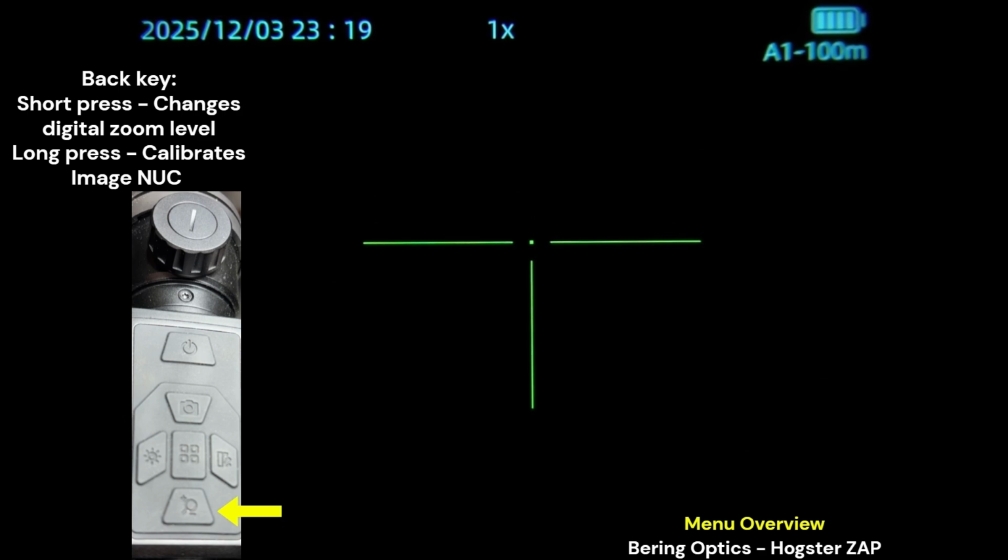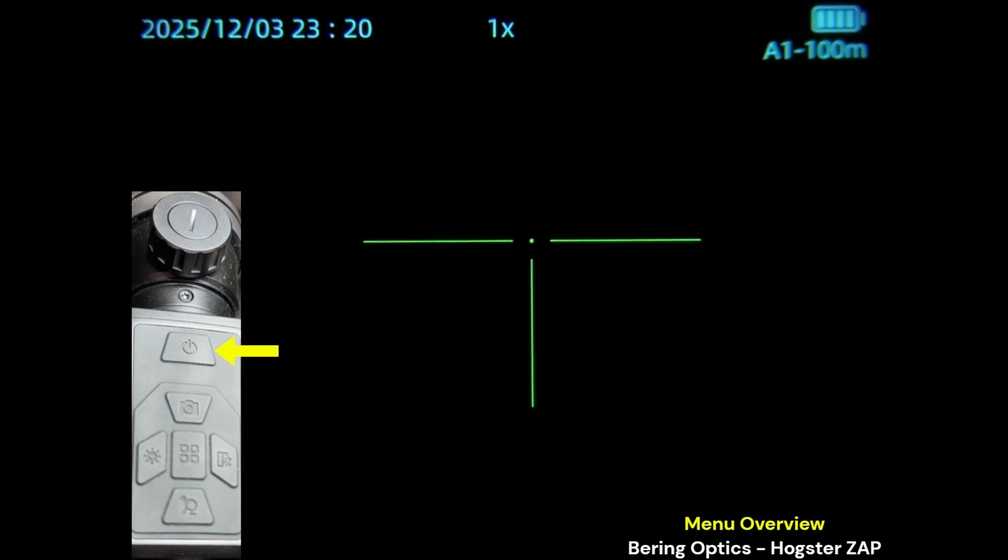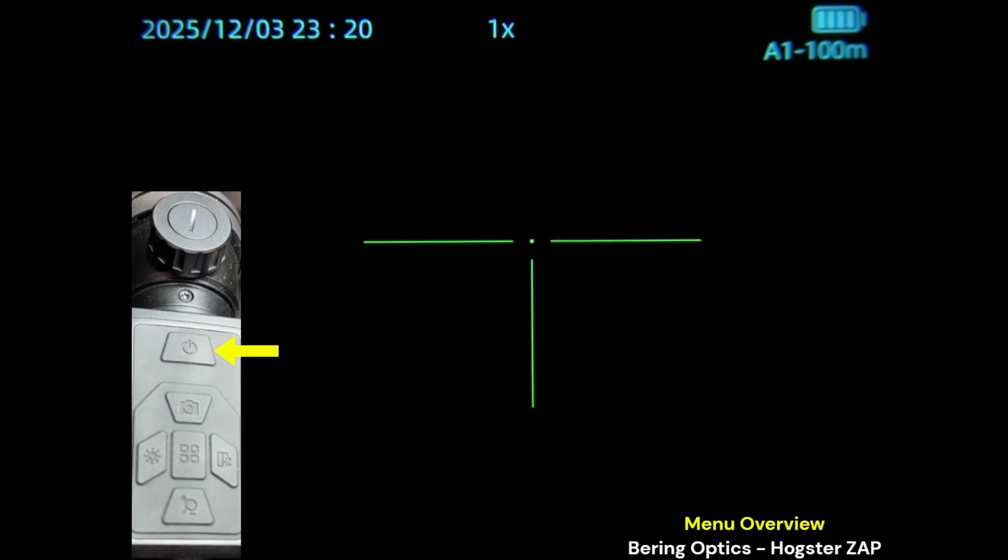So you'll have to scroll through all the zooms to get back to native zoom. And then we have the power key set that when I press it once, it turns the screen off. Press it quickly and it comes back. So sort of a standby mode to save battery. And that is the menu of the Hogster ZAP.